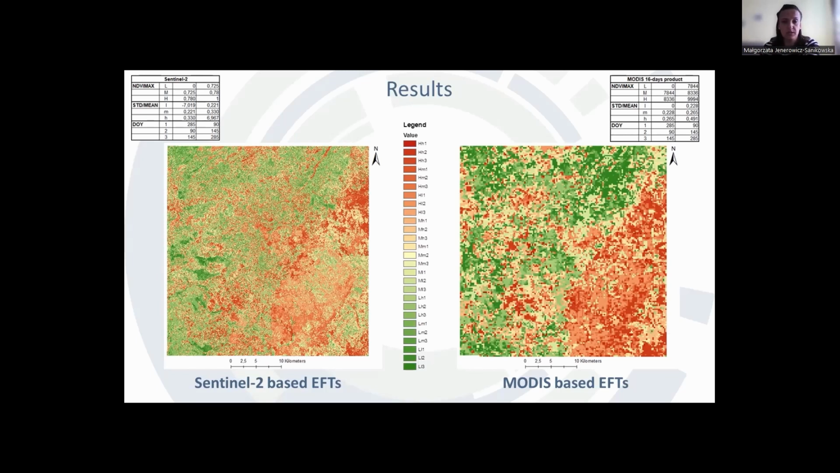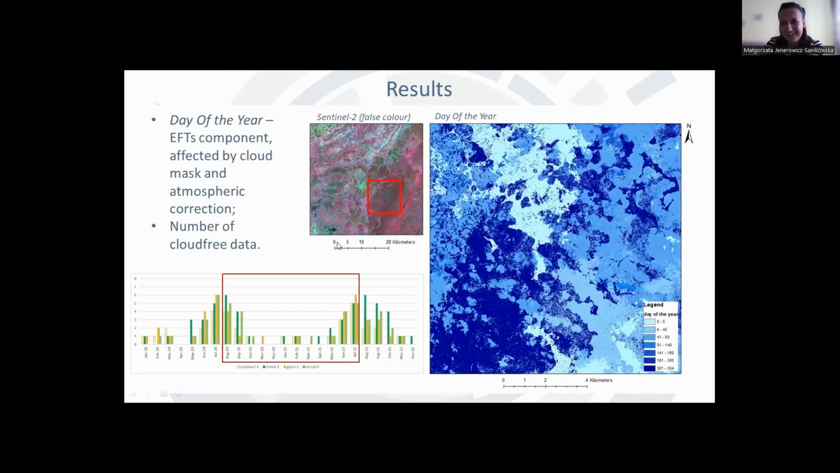The highest values dominate in the southeast part, where the Goma Reserve with dense homogeneous forest is located, and lower classes might be observed in the northwest part of the analyzed area. We can observe a certain consistency between those two results based on optical data. So going deeper, we can observe also some problems with the day of the year components of AFTs, which is caused by cloud mask and atmospheric correction.